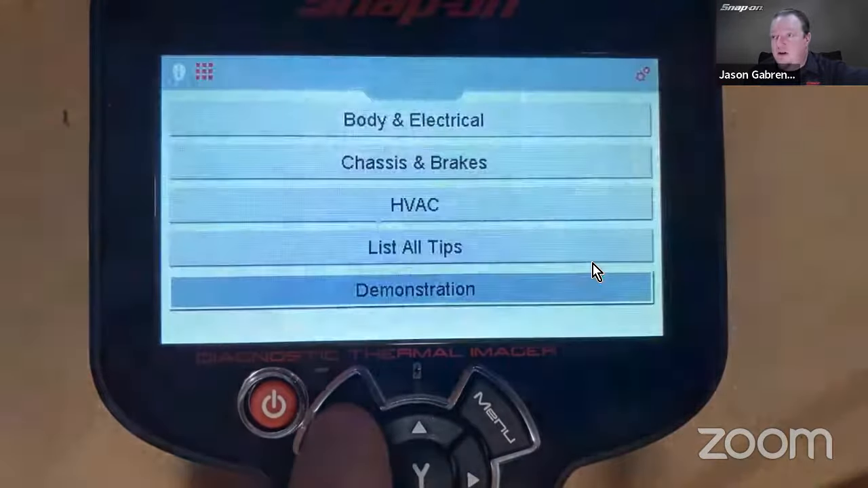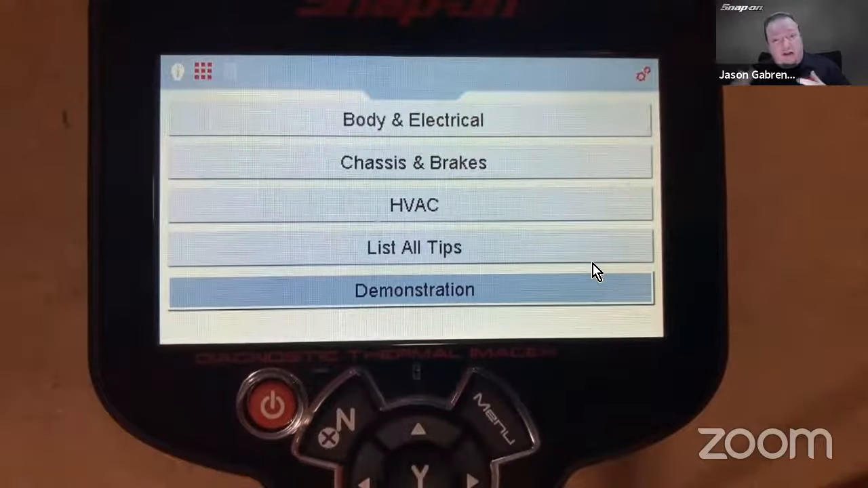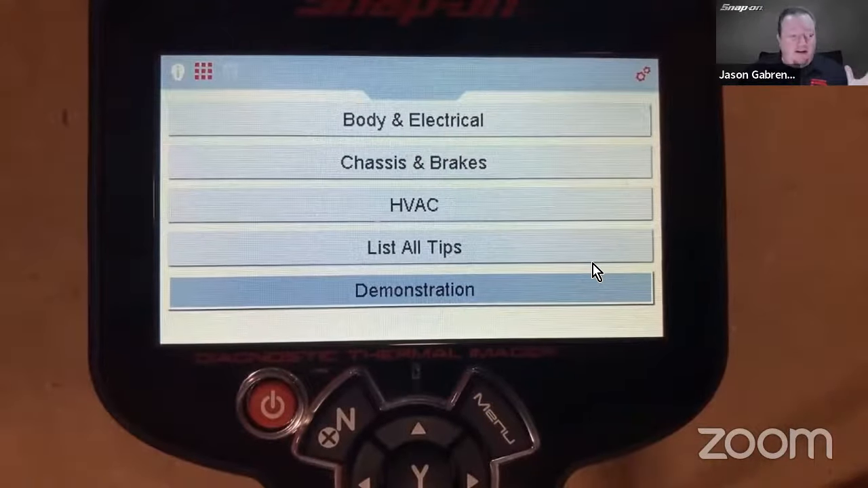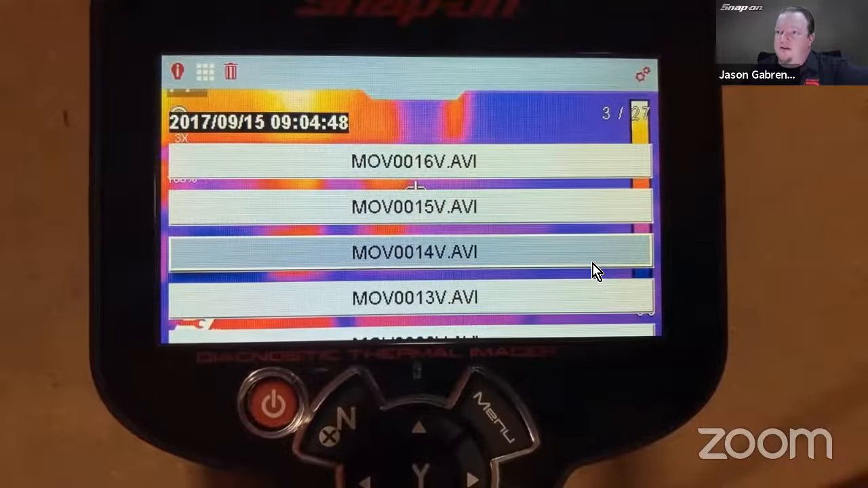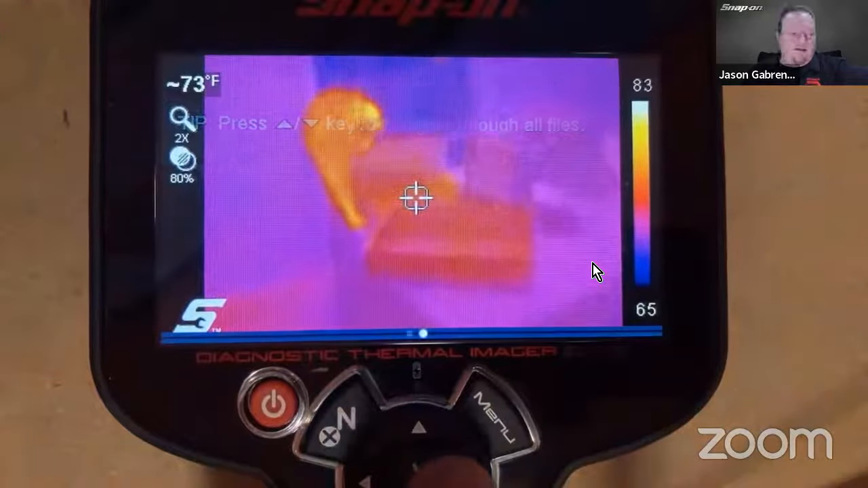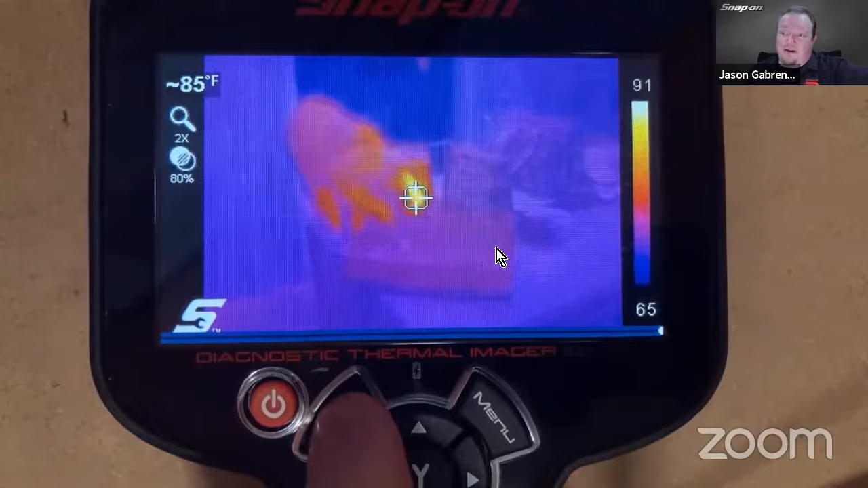So if you can't really think of things that you would want to use it for, you can go right inside the troubleshooter and see all sorts of cool things. It's really anything you need to see temperature with. So that's the built-in troubleshooter. There's also, you can access all your files. I got some movies here, so I can just click on one. I don't even know what, oh, that's my cat. Cat, and you can see the temperature on her ears.